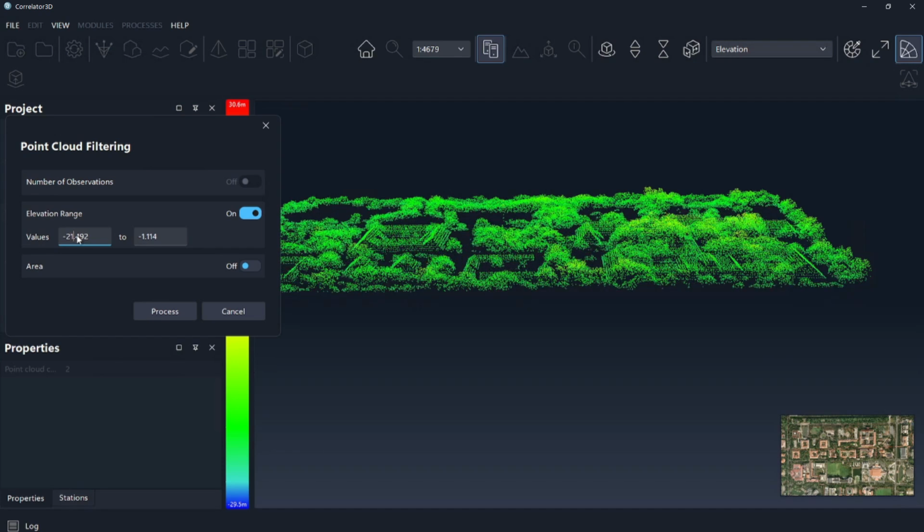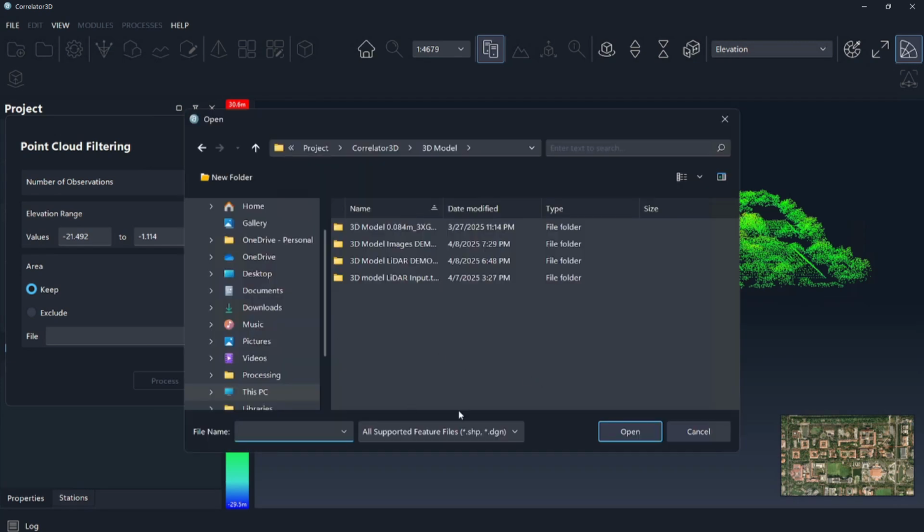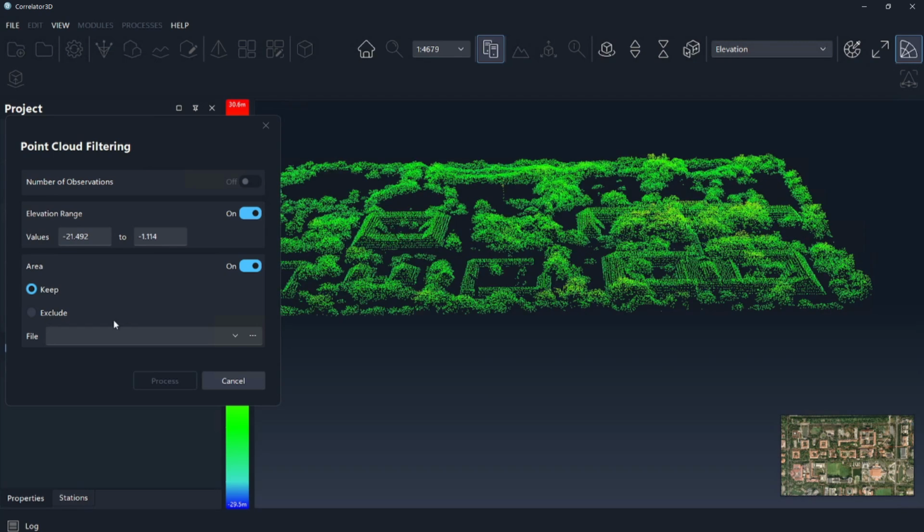The question sometimes folks ask me is, can I use this on the point clouds generated in Correlator3D? The answer is yes, absolutely. You can do it on the ones you import, and on the ones generated in Correlator. The second one is area. If you have a polygon, bring it in. You can browse for that polygon as a shapefile or DGN file, and then simply crop it by area, so you can keep or exclude, whichever option you need.